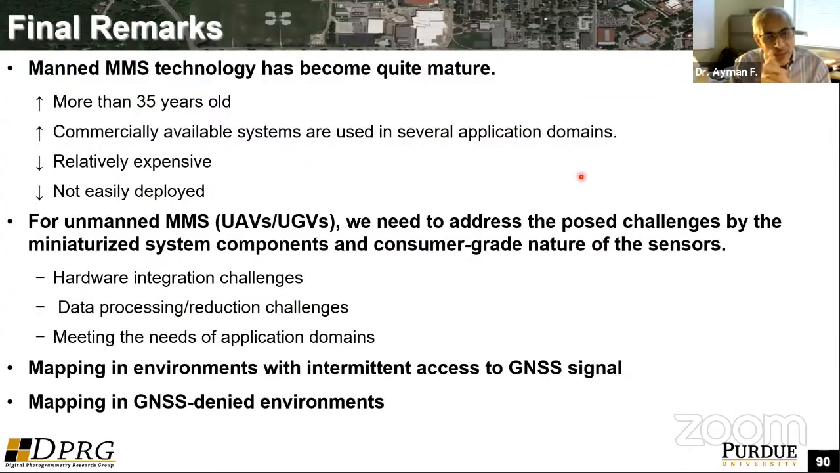I would like to say that mobile mapping systems technology is quite mature. The term mobile mapping system is more than 35 years old. It was developed at Ohio State University and the University of Calgary in 1985, the mid 80s. We have commercially available systems right now. The problem with those systems, which are based on either manned aircraft or wheeled systems, is that they are relatively expensive. They are not easily deployed.